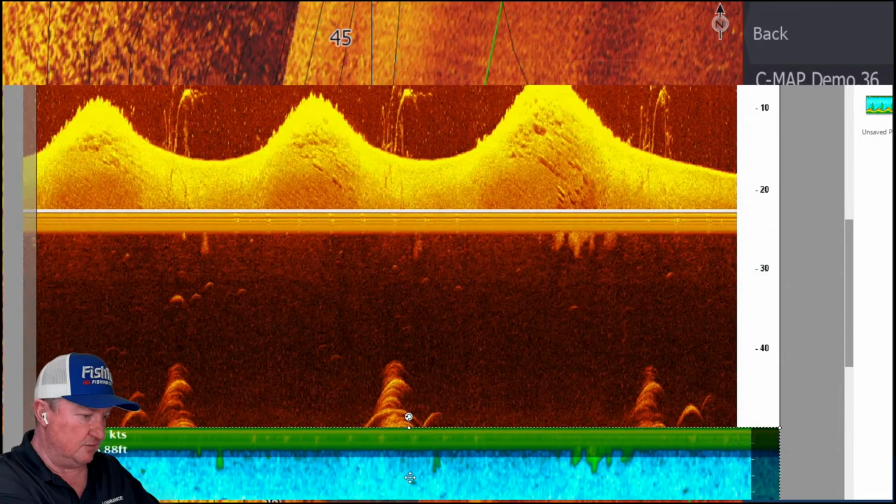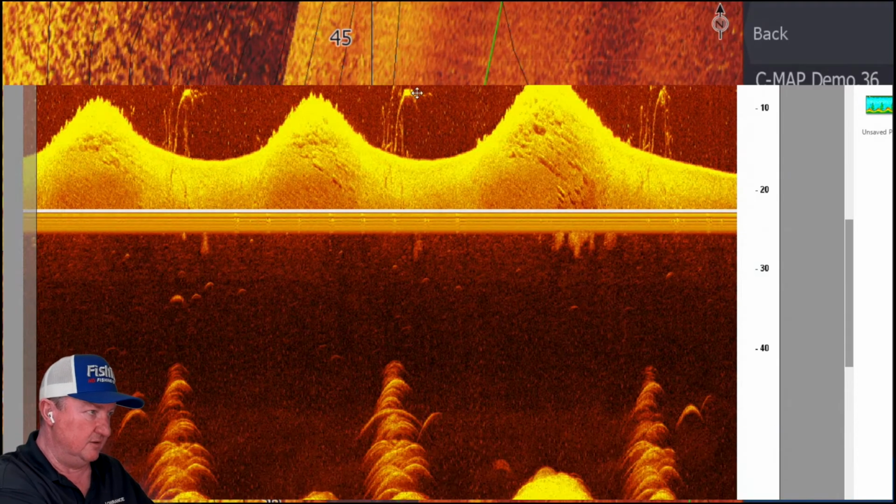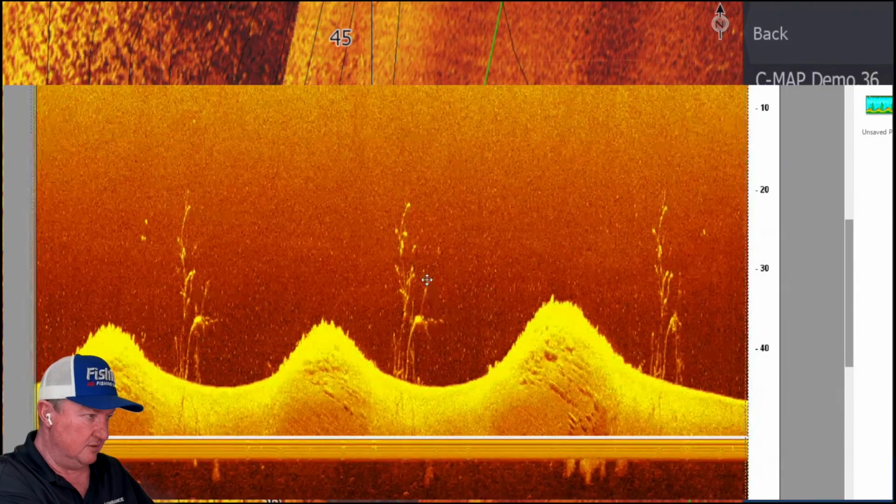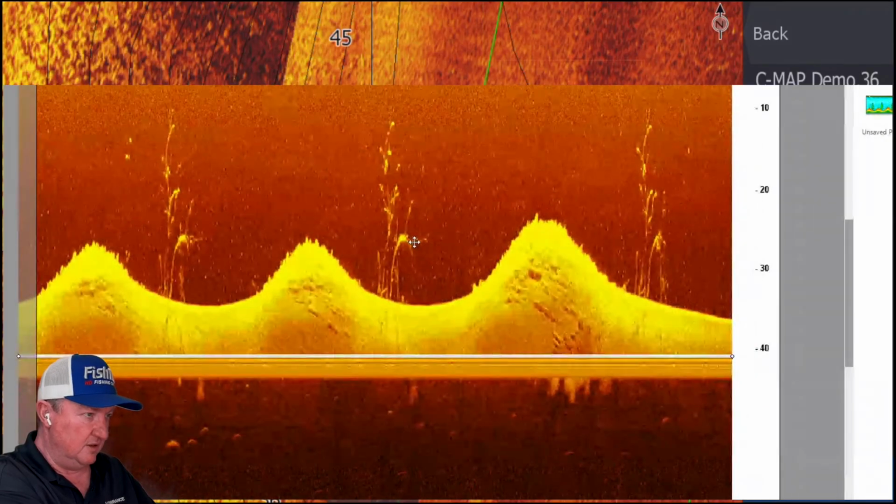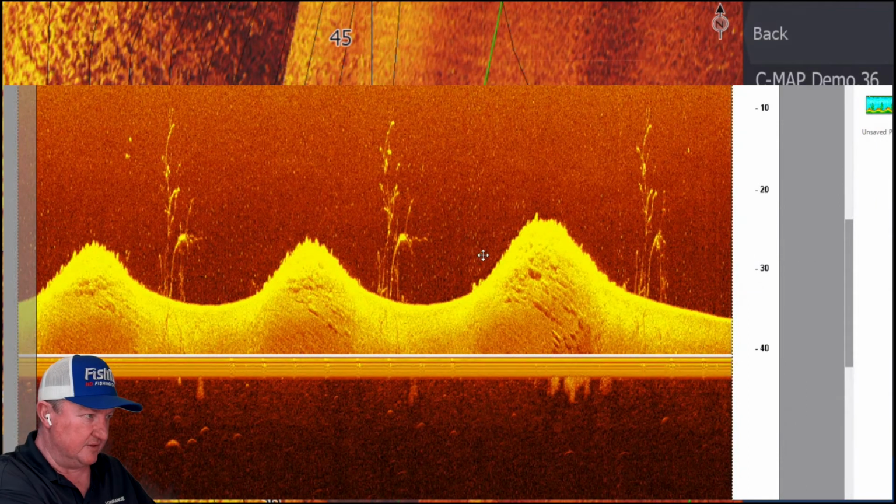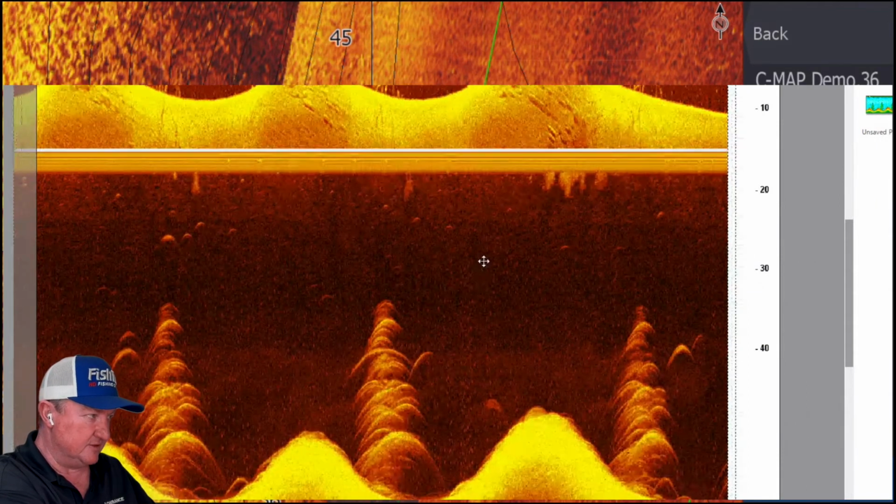Why is this in my way? Let's get that out of there. There we go. You can see it there. And then they swim off. But this to me is the best view. This is the best one.